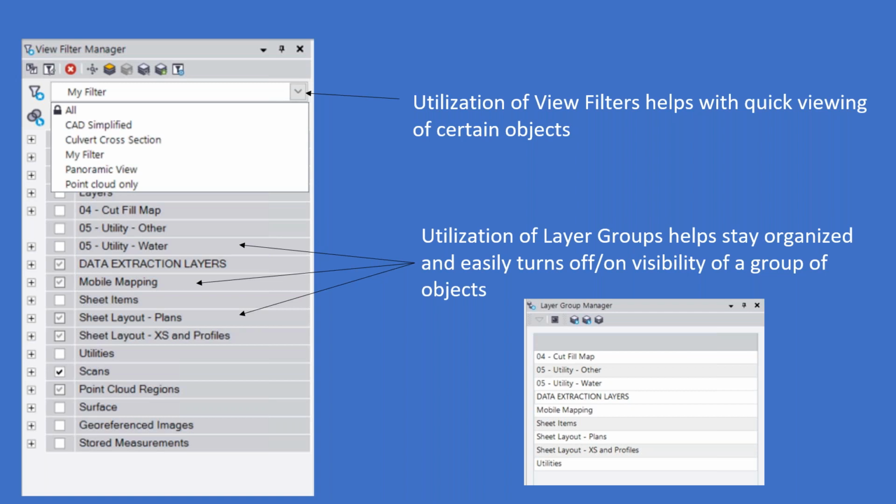So it really helps save you time. Whereas normally, if you're not using a variety of view filters, you kind of have to go into these layer groups here that you see in gray, expand those and turn off specific layers, turn on and off checkboxes. It can take a lot of time to do that, to find exactly what you're looking for.